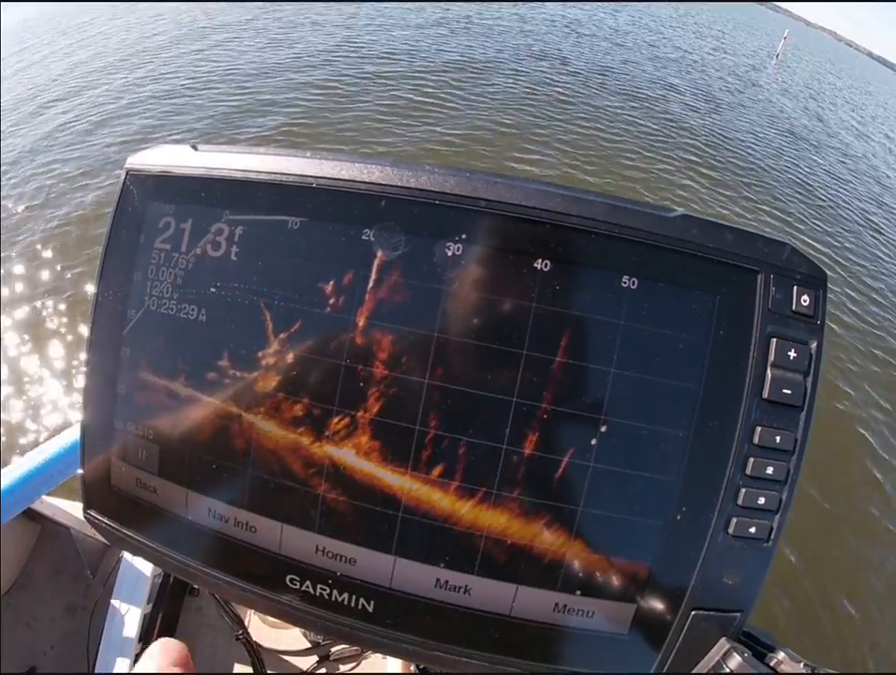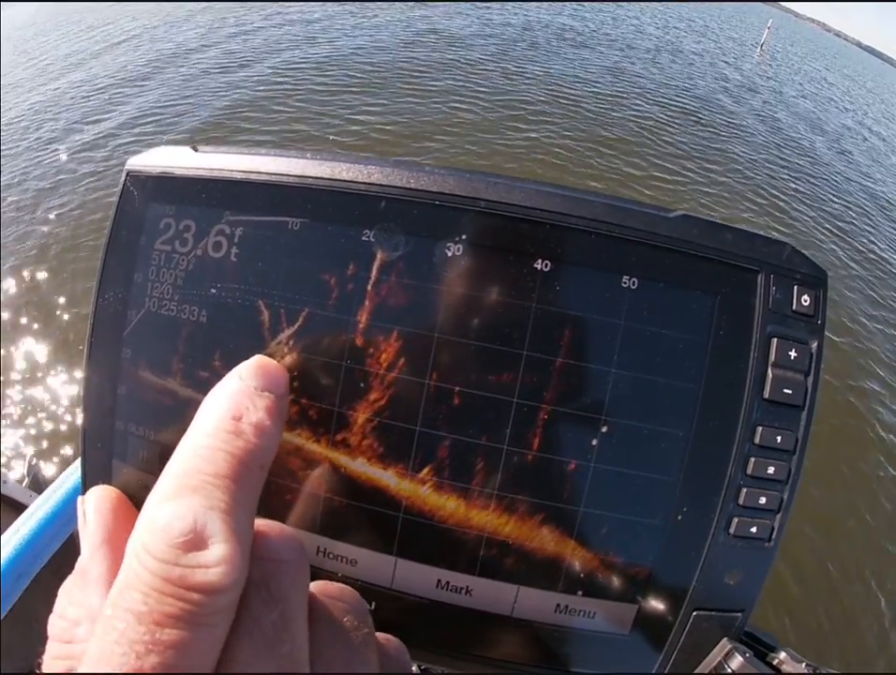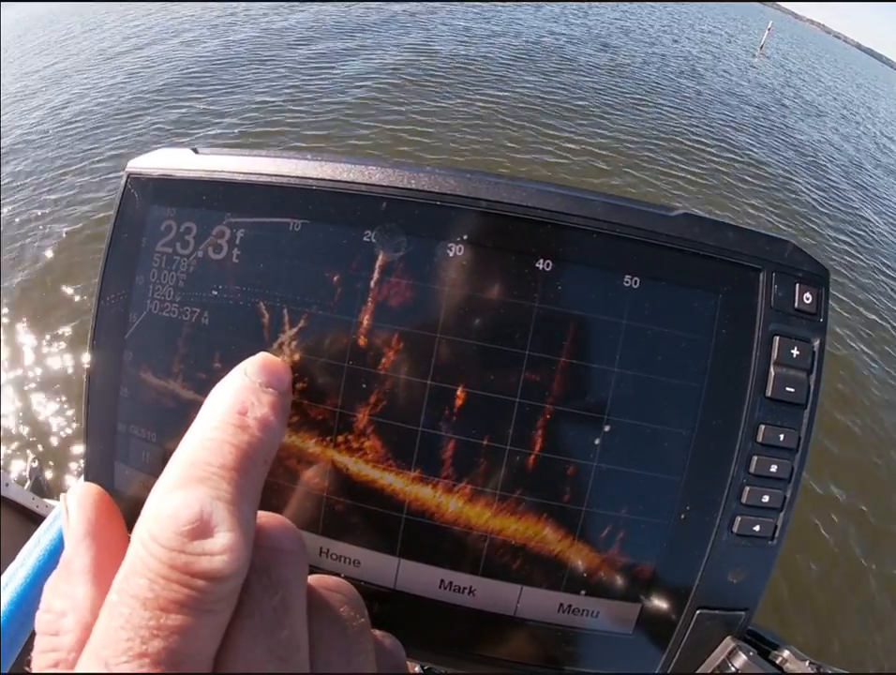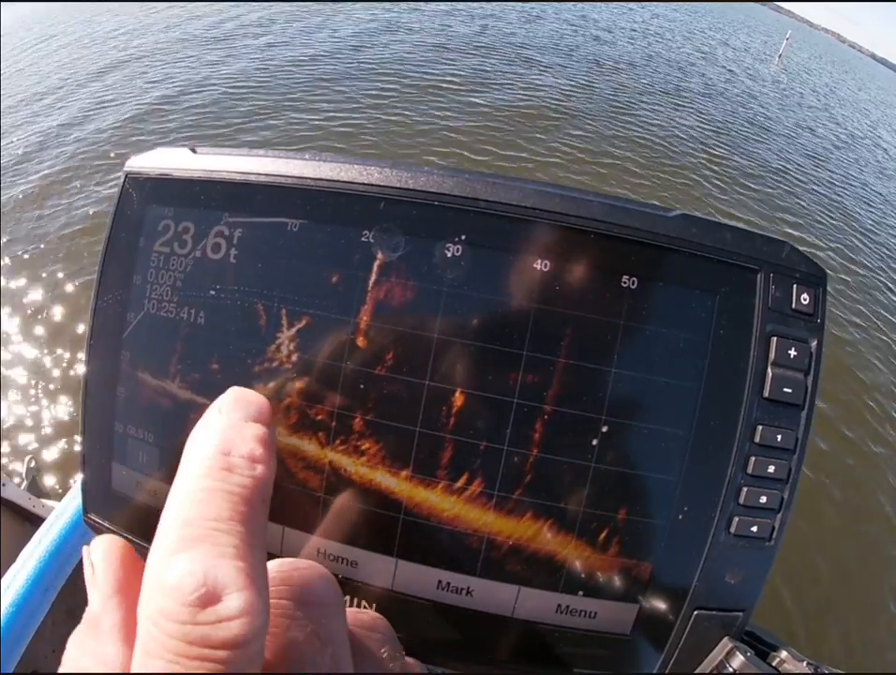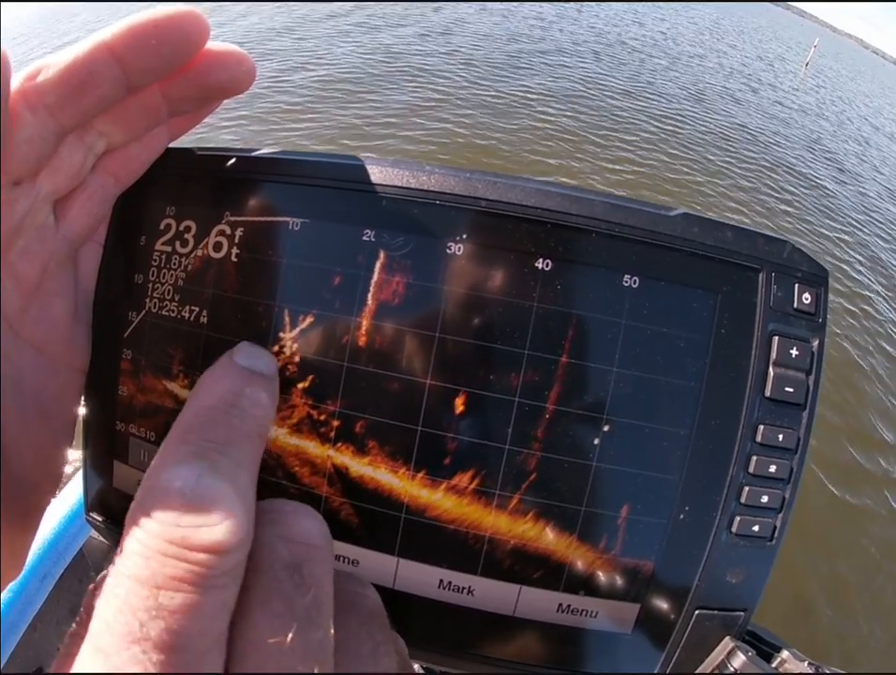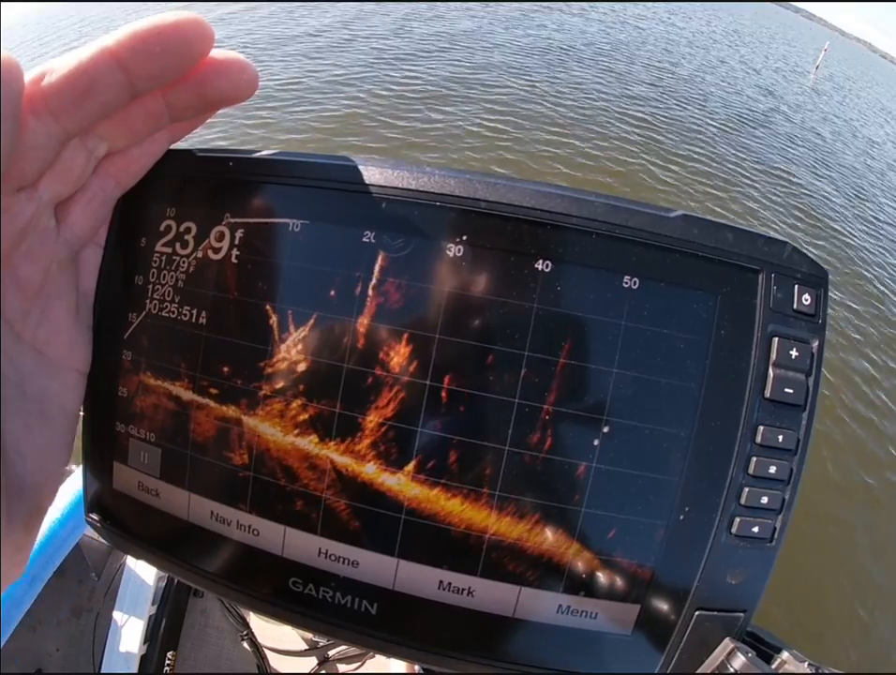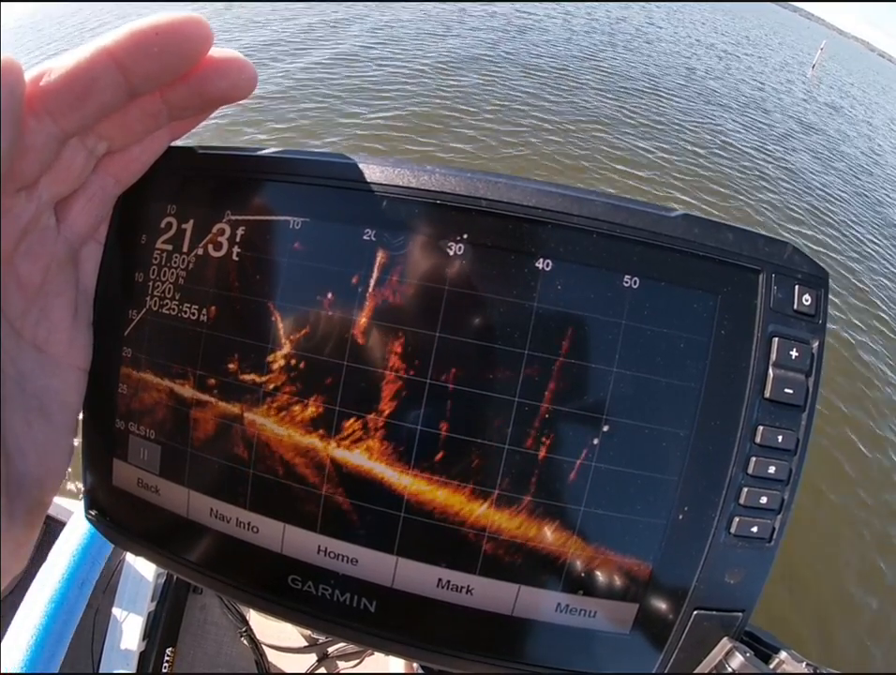Okay, right here is your crappie. What we got is I've already caught 4 out of this group of fish right here. I'm hoping there's not a glare on that, but there's at least 10 more fish left gathered in this little stick up. I just found it on side scan. I seen fish on my down image and side scan in it.